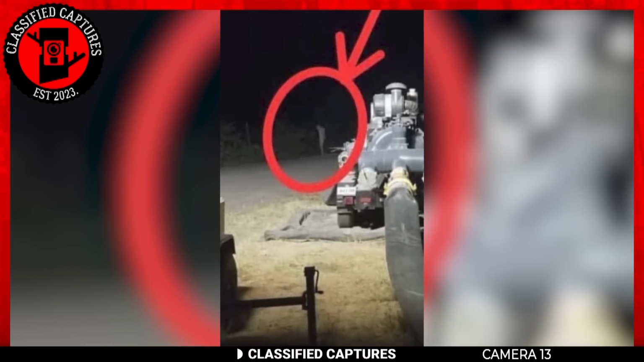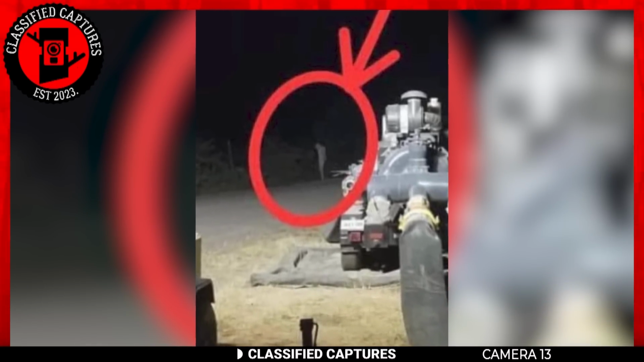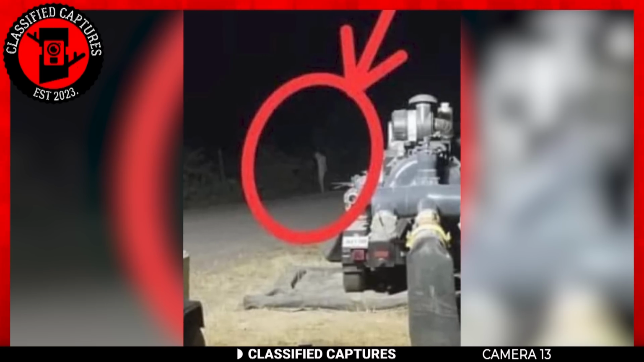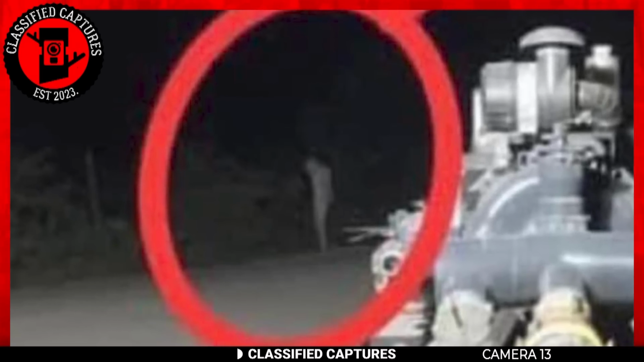This next capture was posted on a paranormal platform we're on by one user. According to him, his brother captured the photo while on a graveyard shift, and yes, it was an evening shift. Take a look.